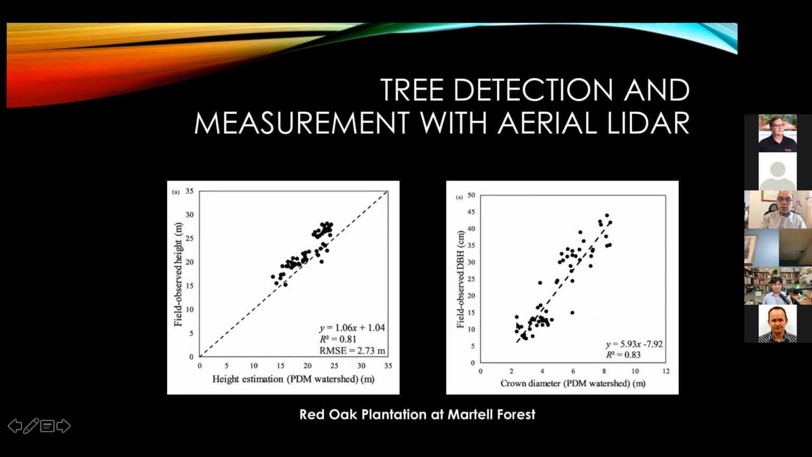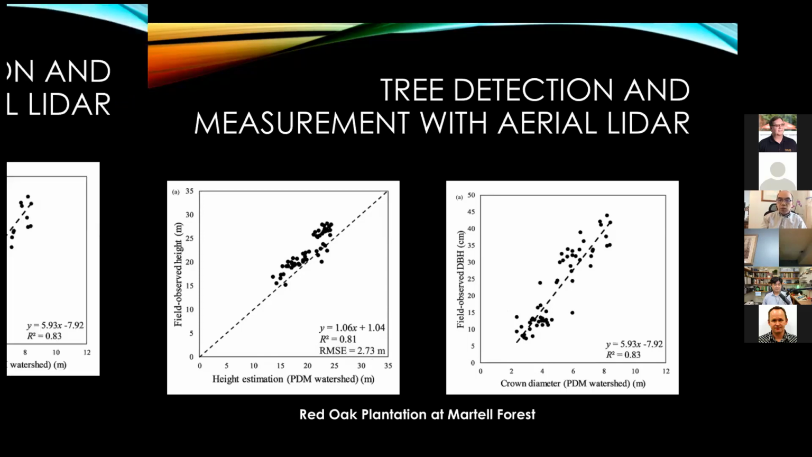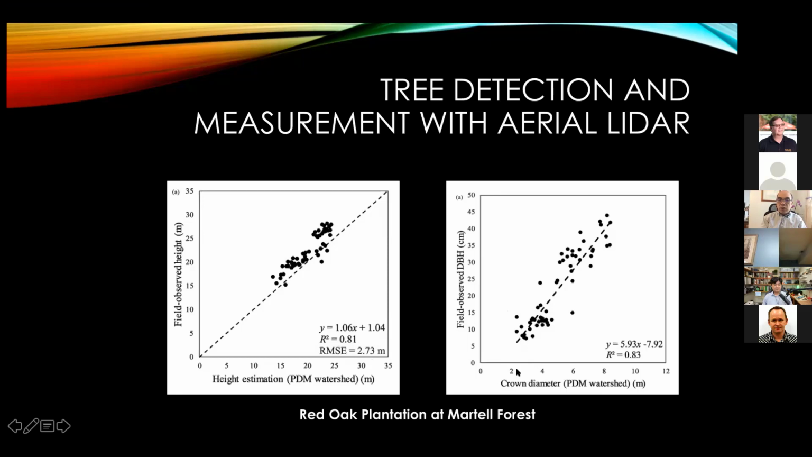If you delineate the crown, you can also infer the diameter of these trees. The diameter is still a little bit coarse when using the LiDAR data to infer it. Remember, this is a data product that is not designed for tree inventory and detection.